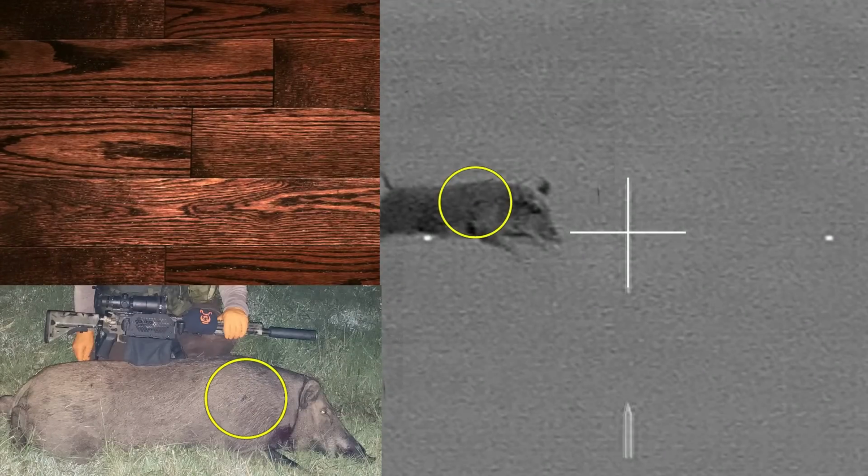I really thought this first shot should have dropped this hog, but apparently it needed another.